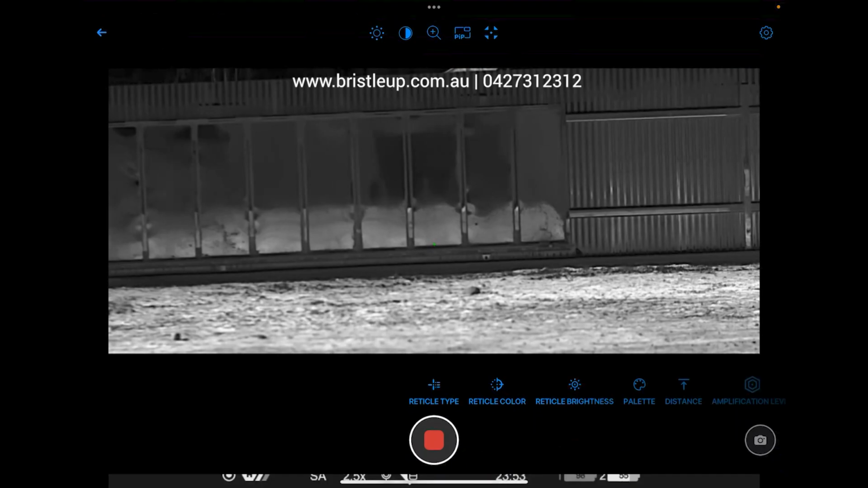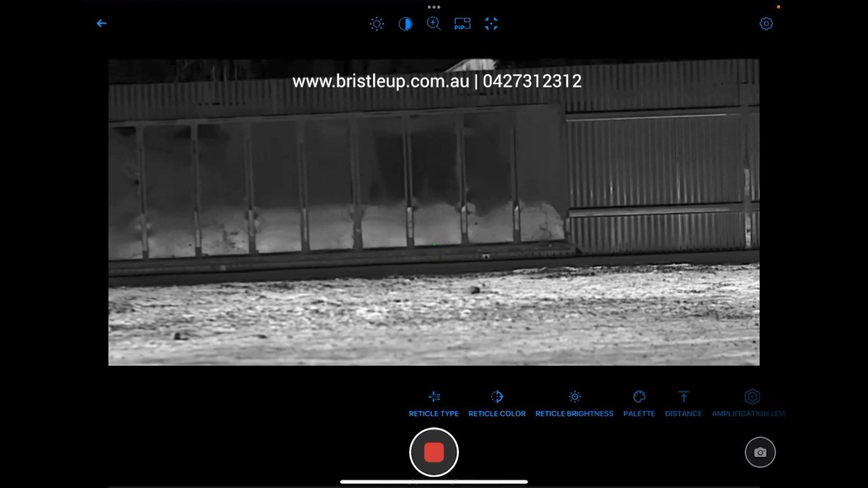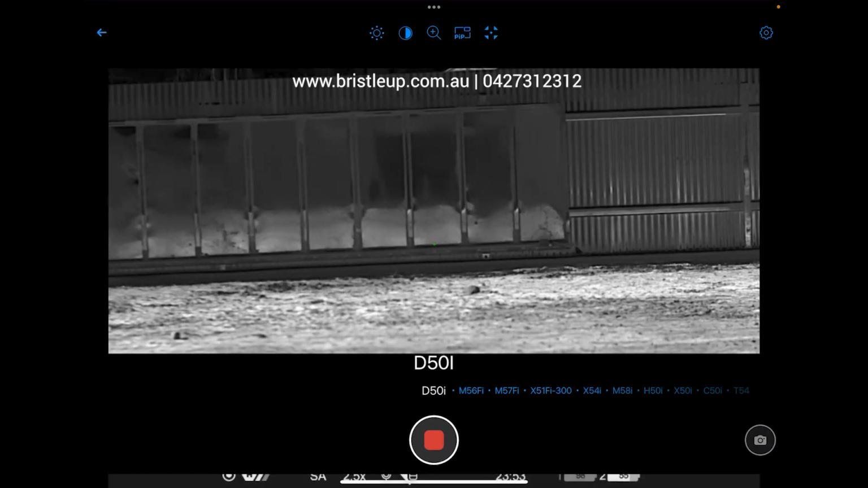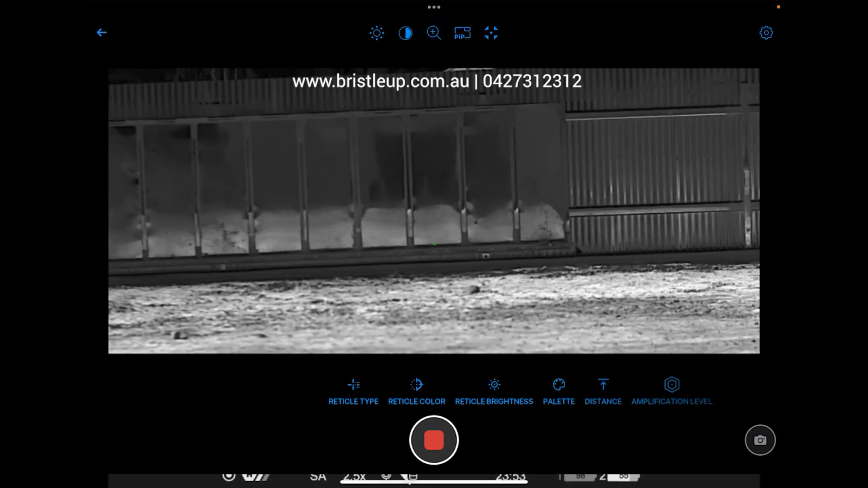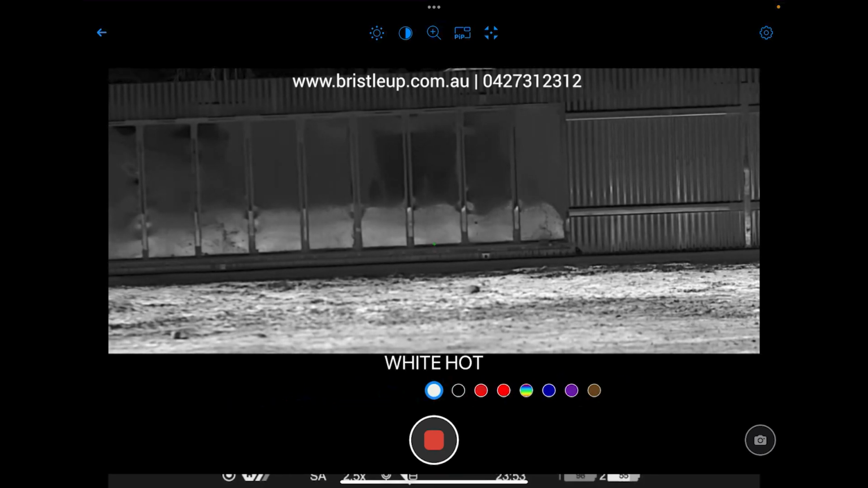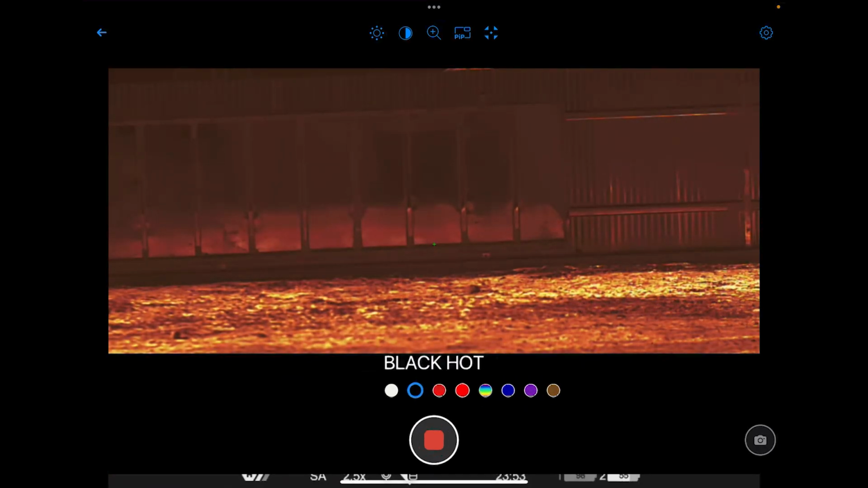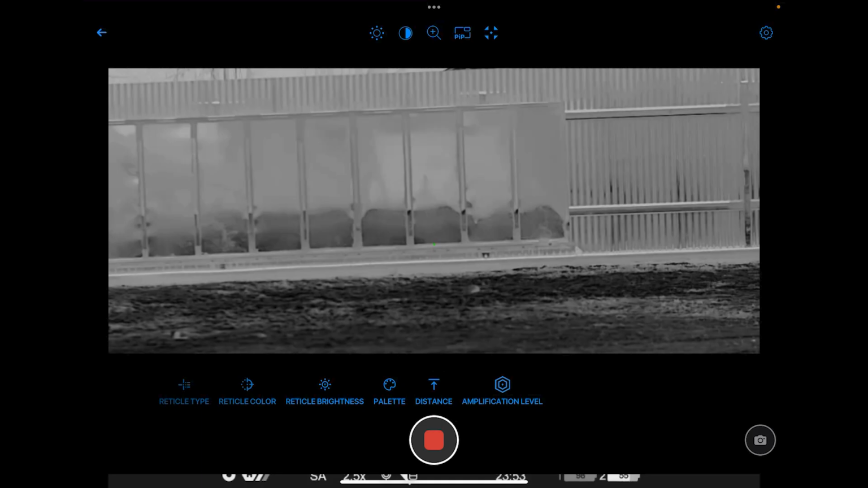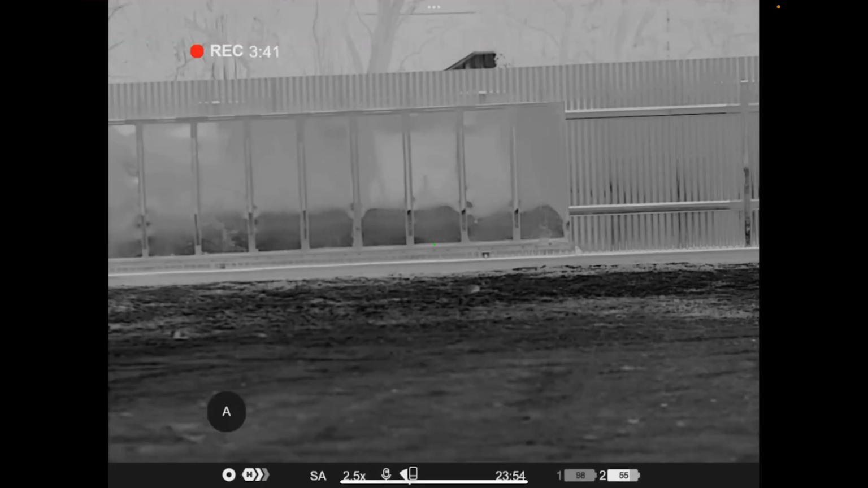Alright, let's go through some of the options we have in the app here for the Thermion. So if we single press on the screen, it'll bring up our menu options for the viewfinder. And in here we can change our reticle type. We can change our reticle color. We can change reticle brightness, change the color palette. We'll have a quick look at that. So there's red monochrome, for example. We'll go black hot. And then we've got distance. We can set our distance and our amplification level. And that's what we can do from the bottom menu there.